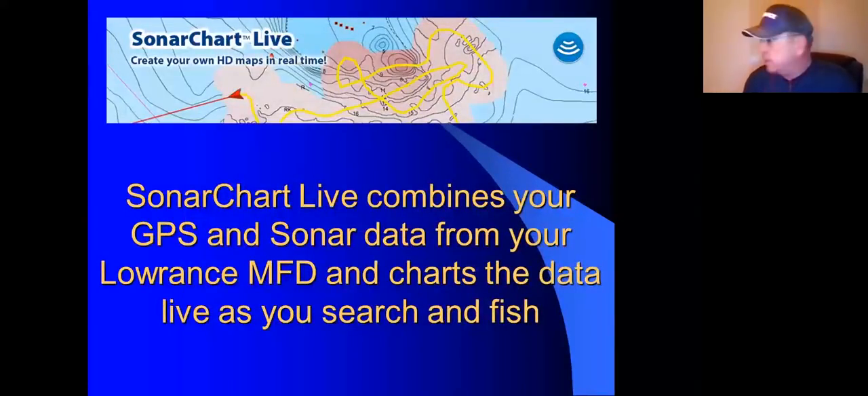So SonarChart Live combines your GPS and your sonar data, and you're doing it while you're moving, while you're searching for fish. You can do it while you're fishing. So it's continually getting more data, which is a big factor in my mind.